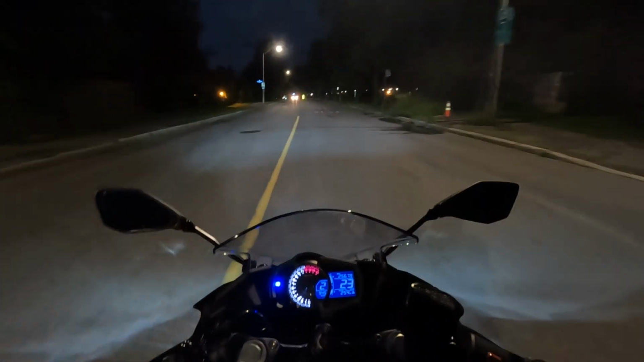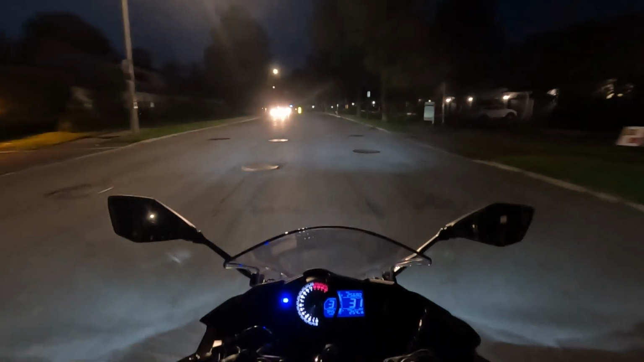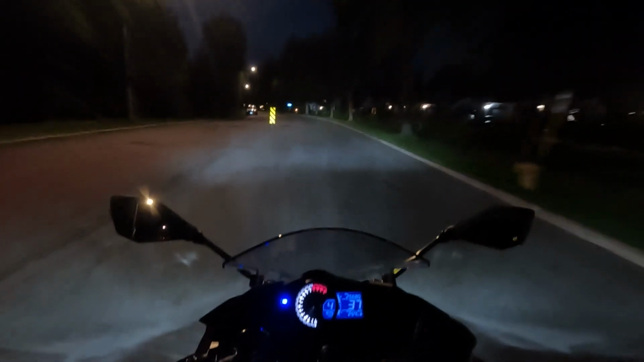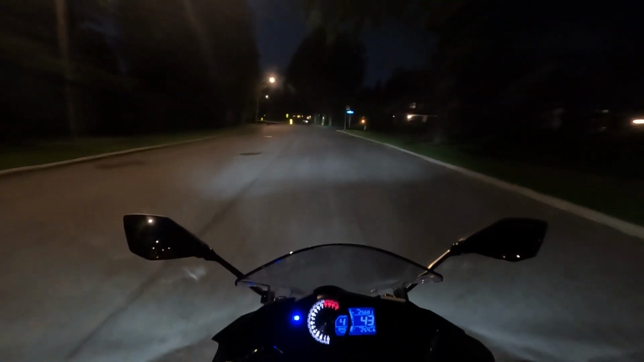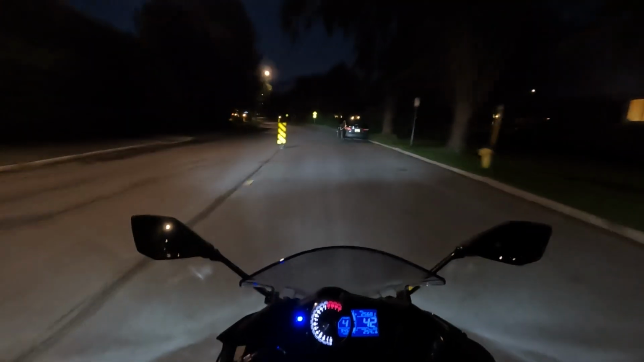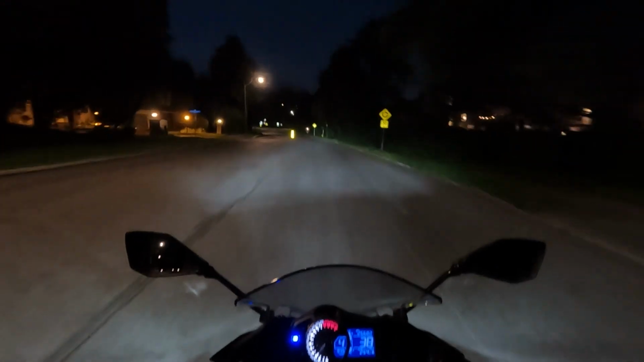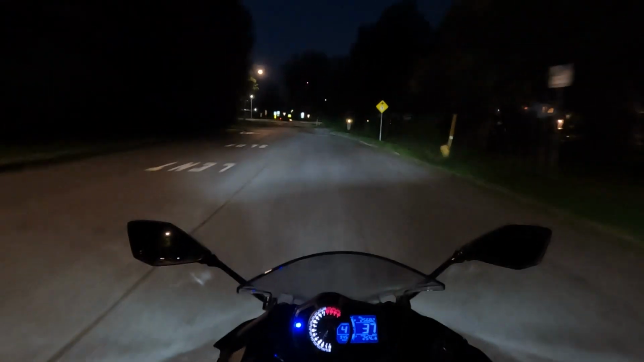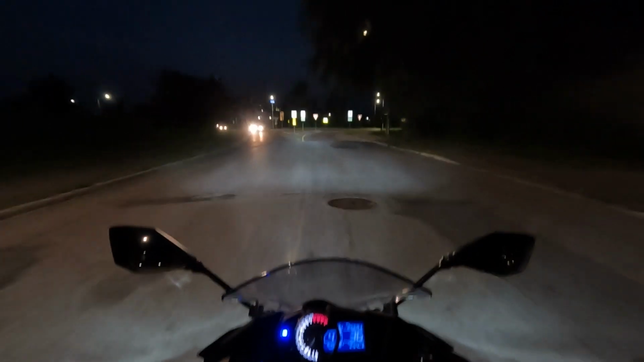I don't know why the fluctuation happened. Maybe because the gauge isn't that accurate. But in any case, I decided it would be a nice time to go out and get a little riding, get a little practice. I honestly like riding at night. The breeze and everything is cooler than during the day, of course, and the traffic is very light, so nothing too crazy to worry about when strolling.